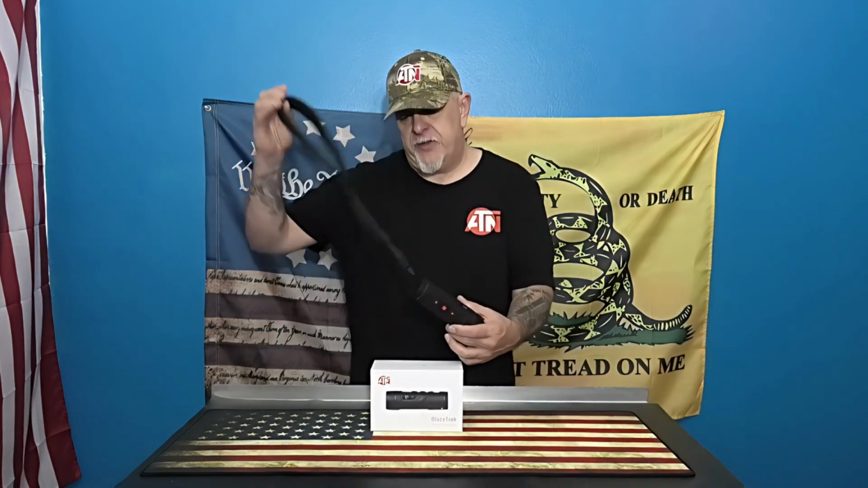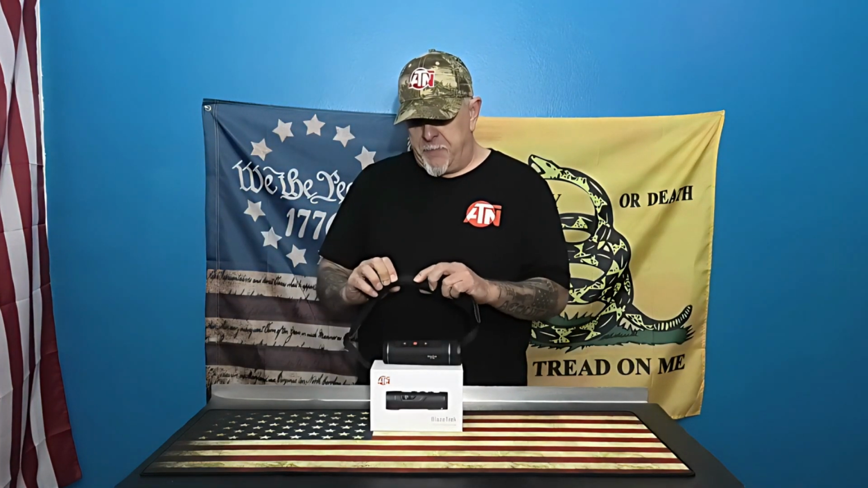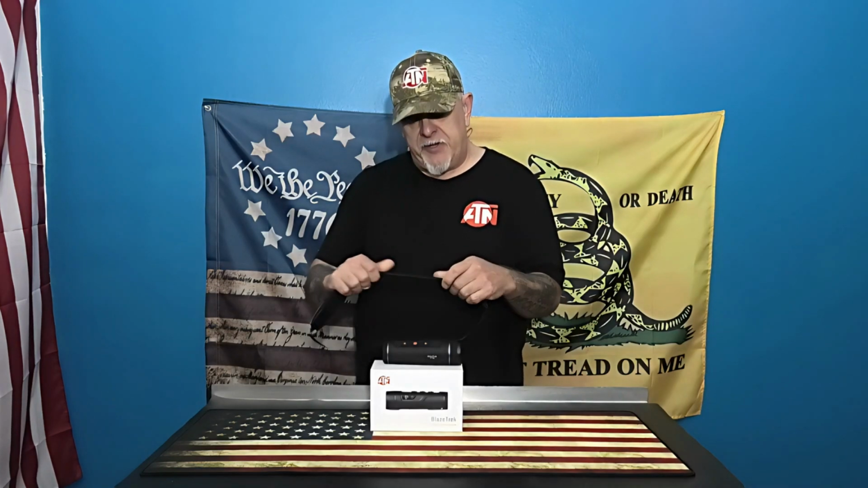I can tell you right now, this neck strap is awesome. It's like a neoprene. It's got padding on it, slip resistant on the inside.